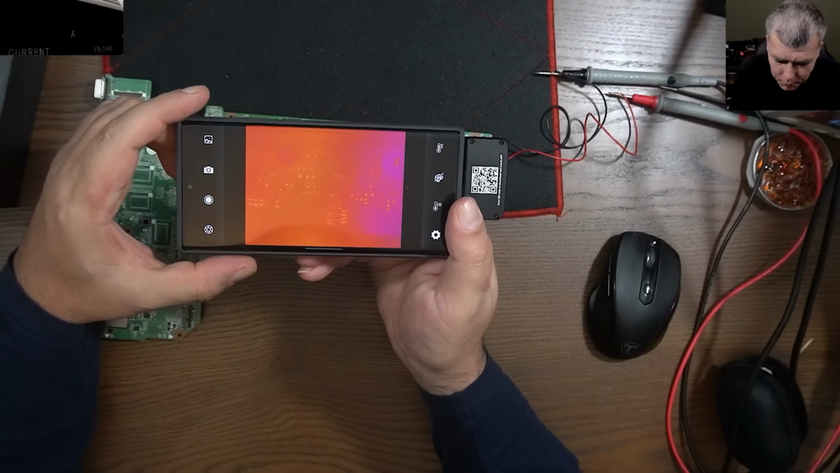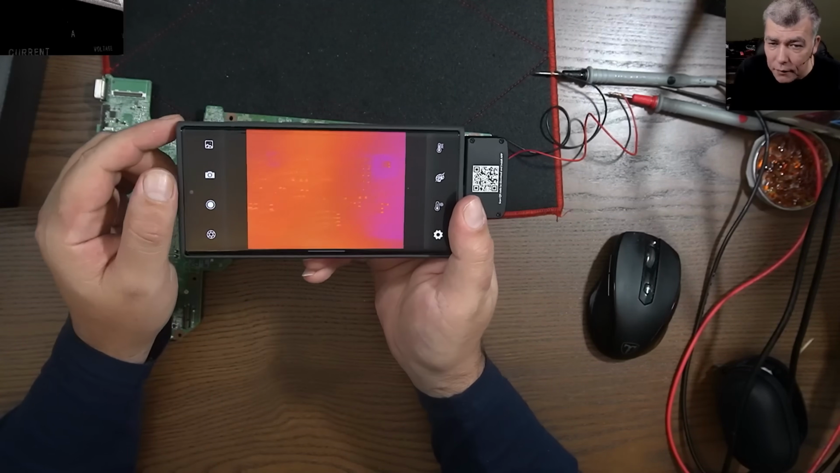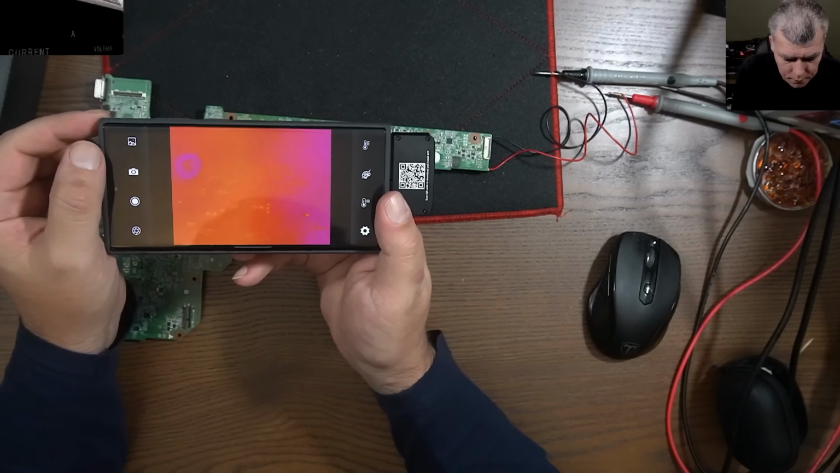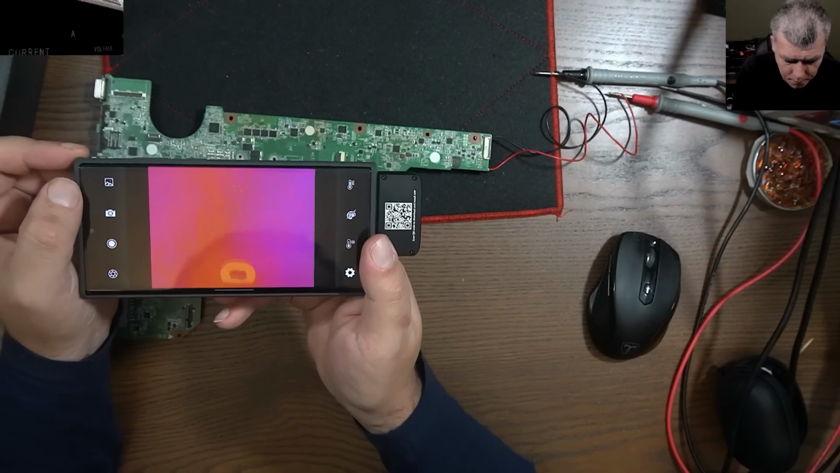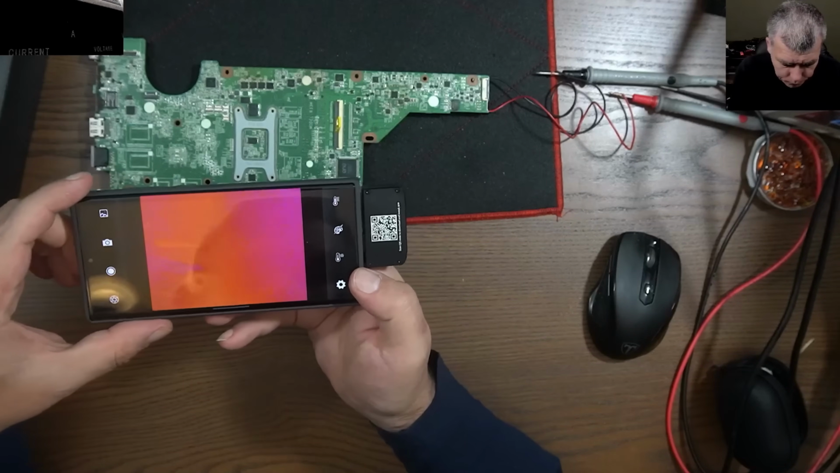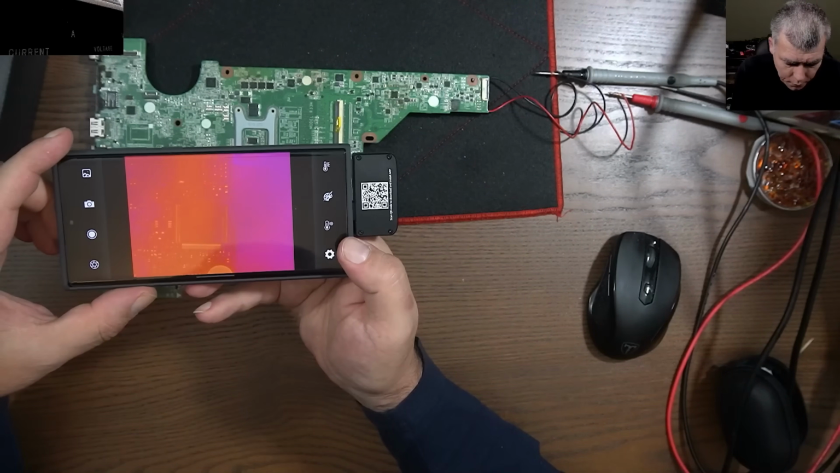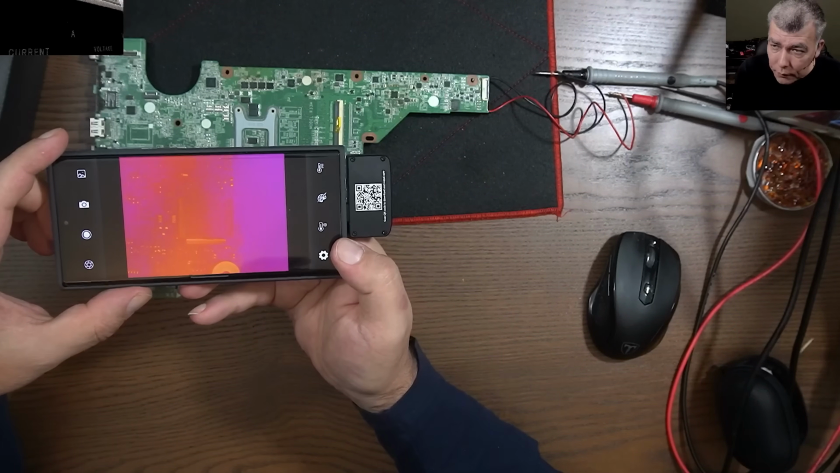So you can see the chip there. You can see if a component is getting hot. The Super I/O. Is the Super I/O sharp enough, right?